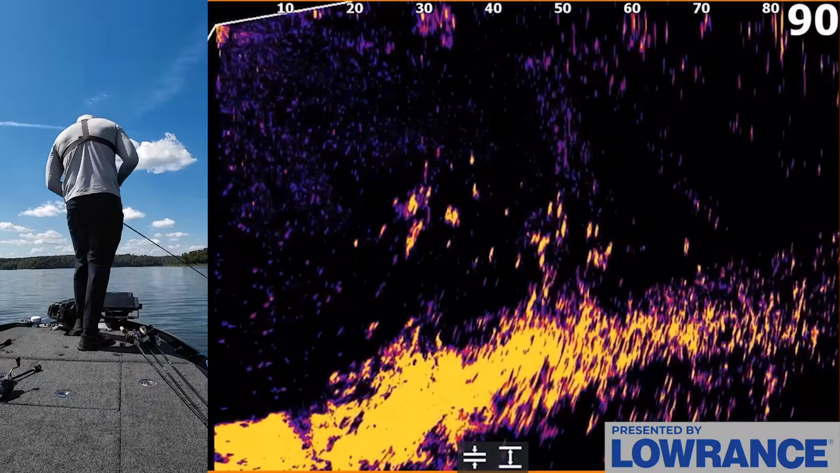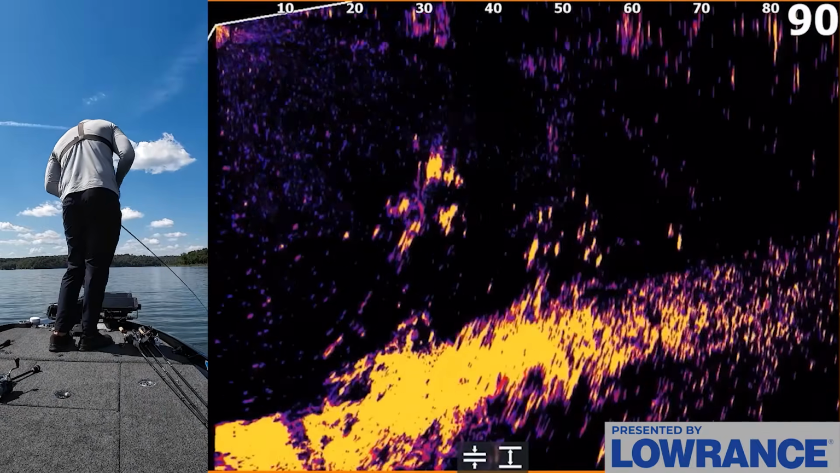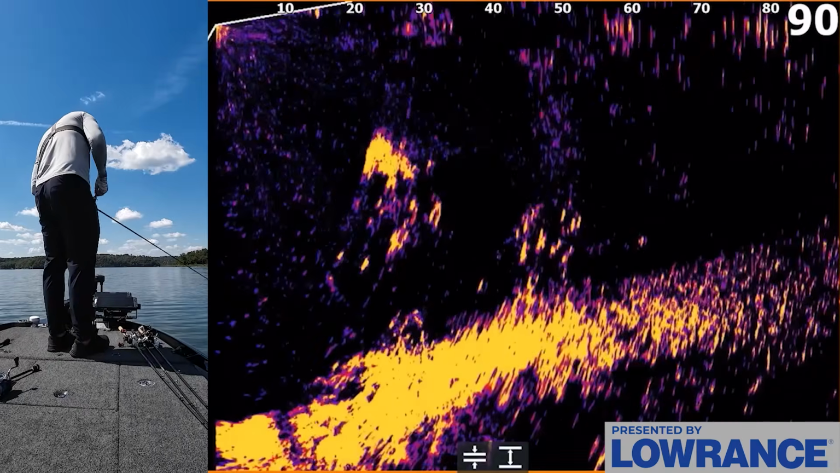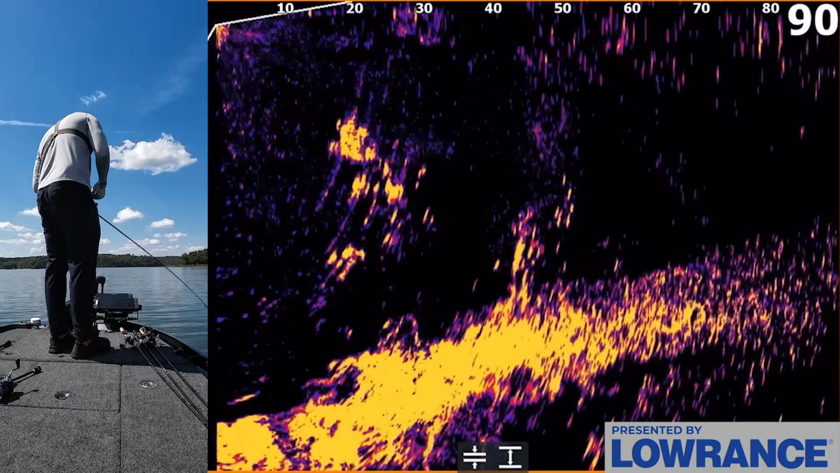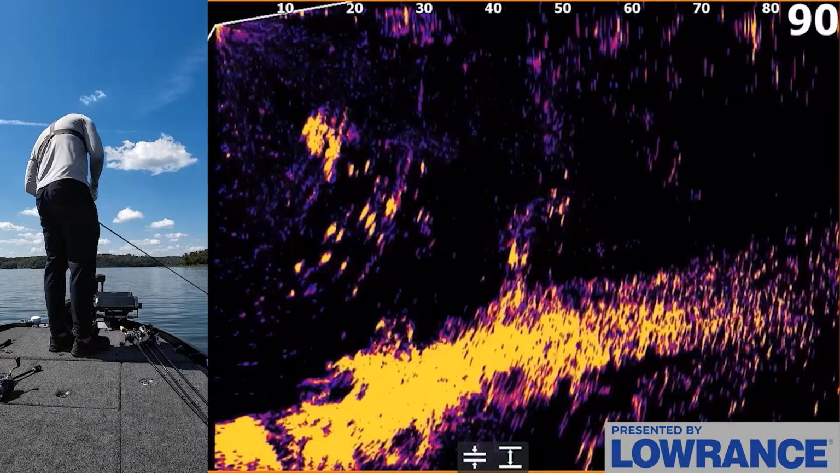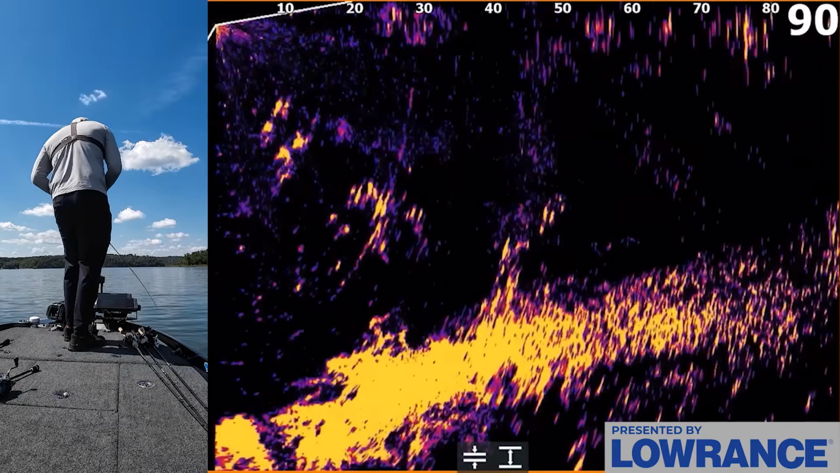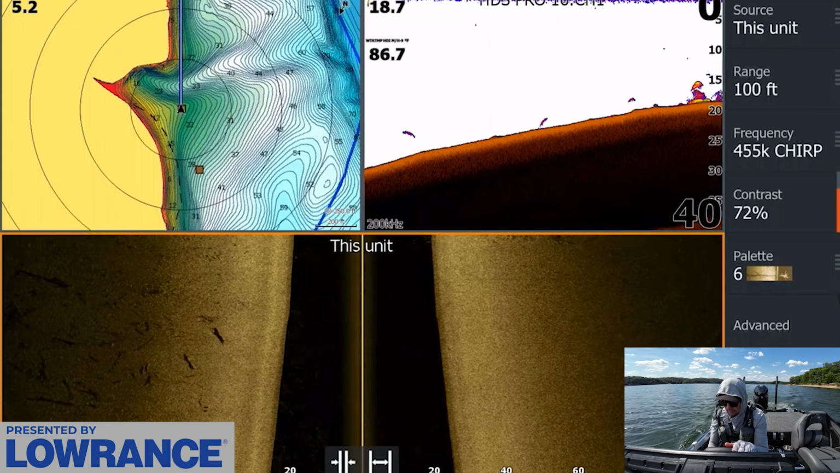Bait's at 40 feet. Ooh, oh, come on. They're going crazy. Come on, one of you eat it. How are there that many fish around my bait, and I'm not hooking a single one of them? Are you serious? Are you actually serious? There's no way there's that many fish around this glide. Not a single one of them wants to commit. That's crazy.